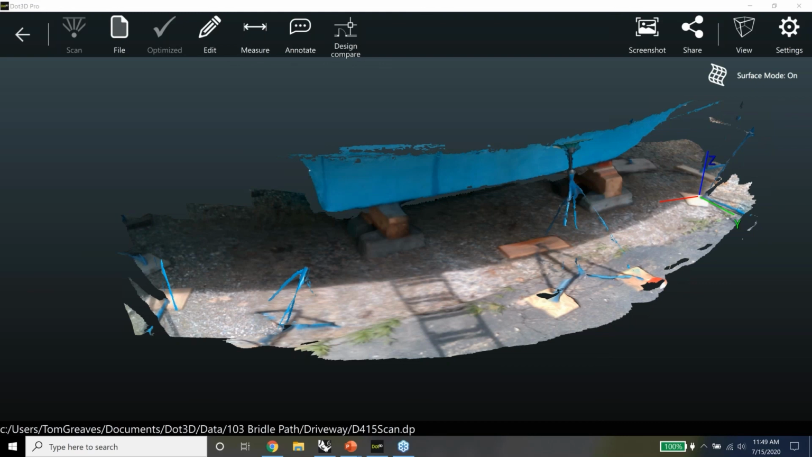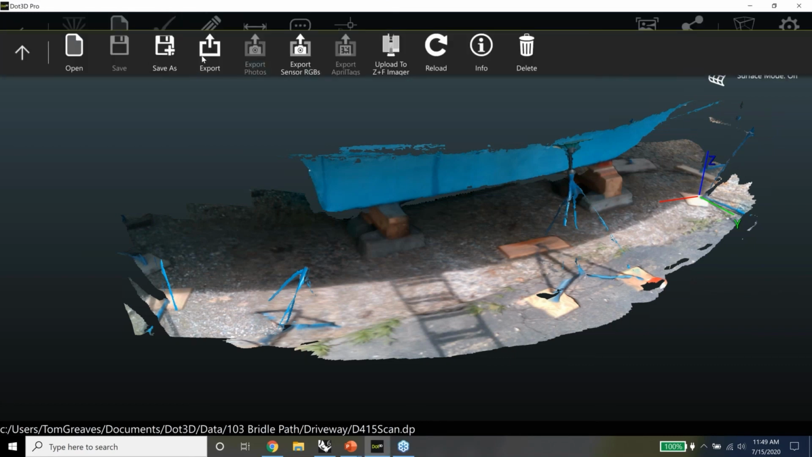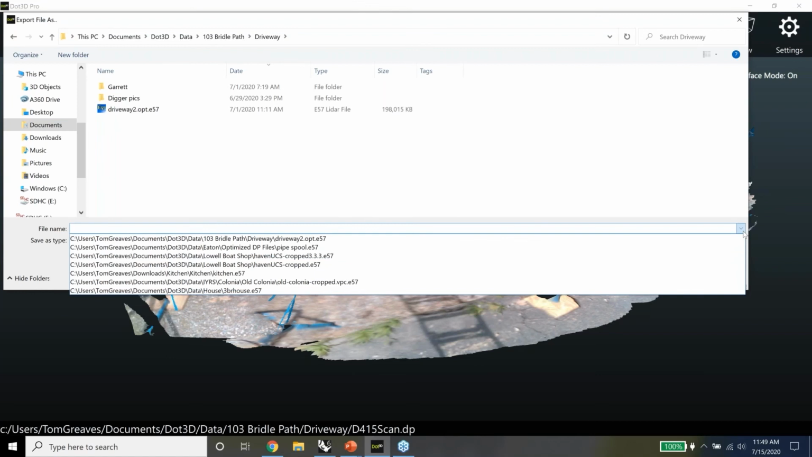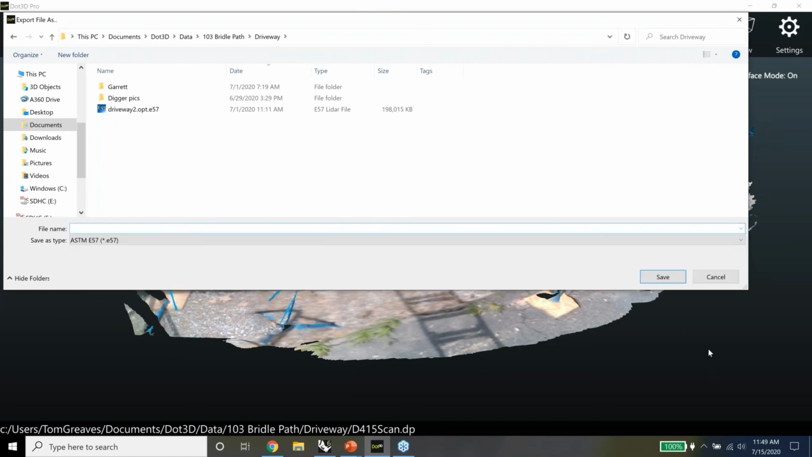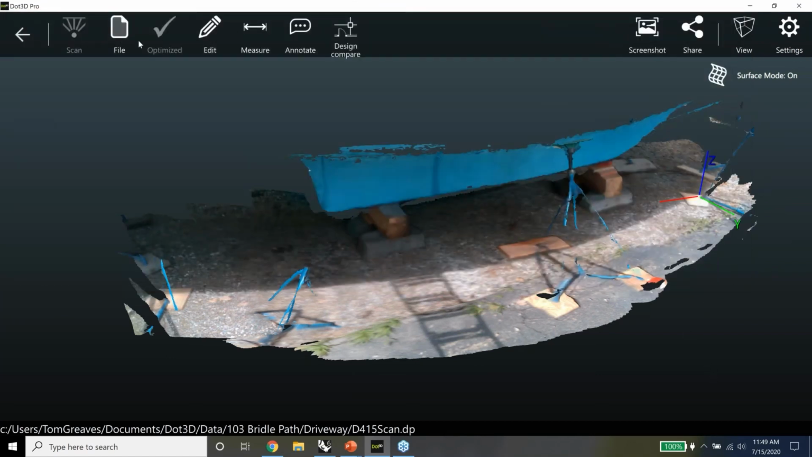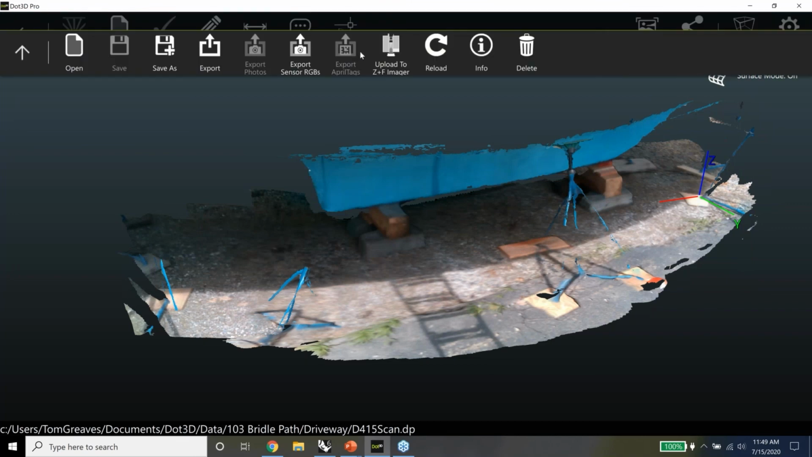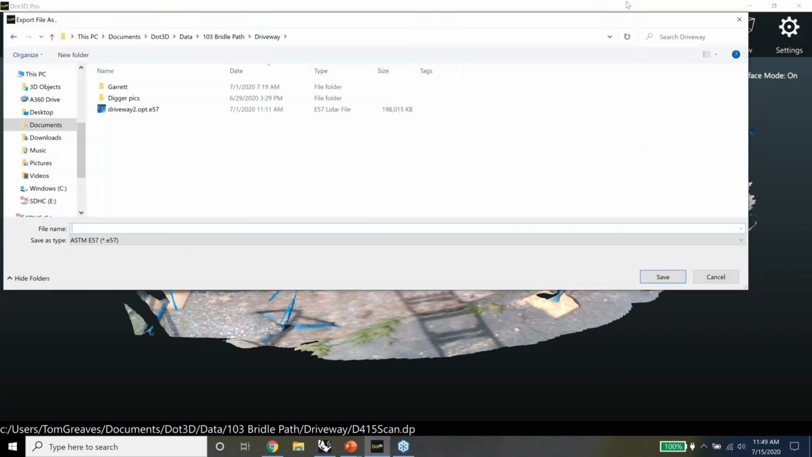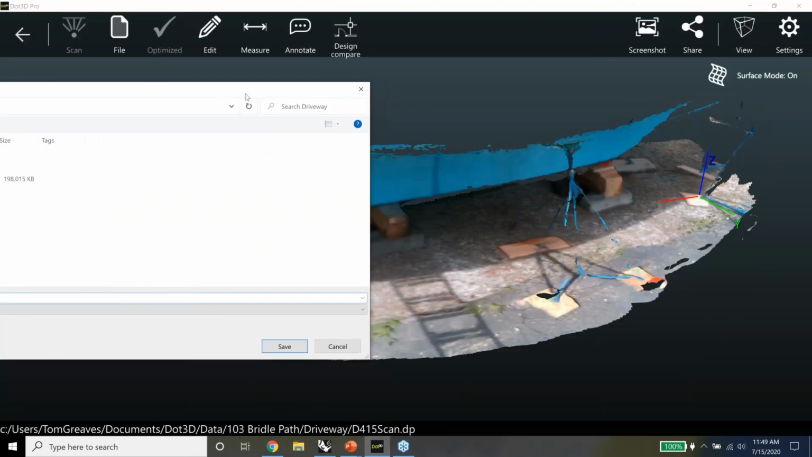What file format can this be exported to be consumed by other software? Yeah, we can pull it up on the screen. Perfect, Tom. By default, we export to the .dp format. That's our highly compressed native point cloud format, which is oftentimes as much as 40 or 50 times smaller than the other standard point cloud files.